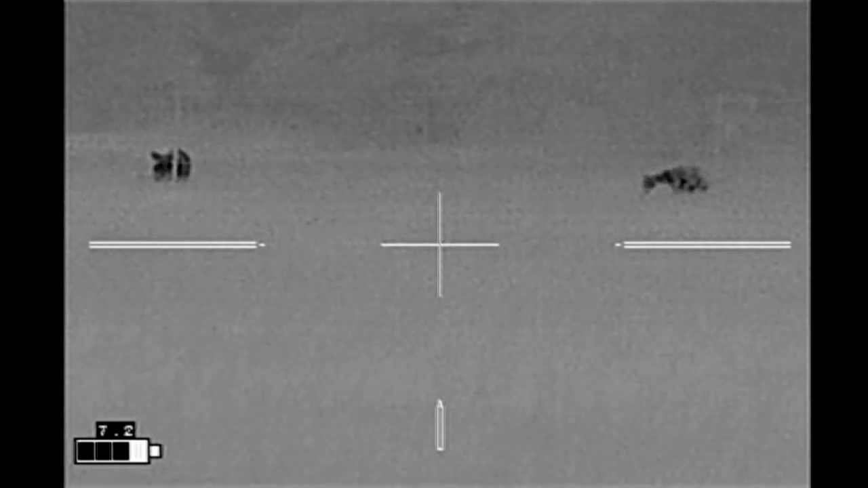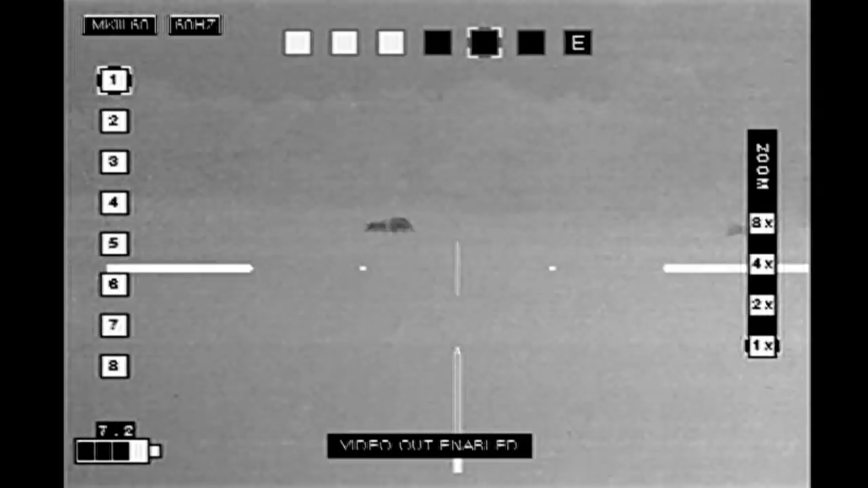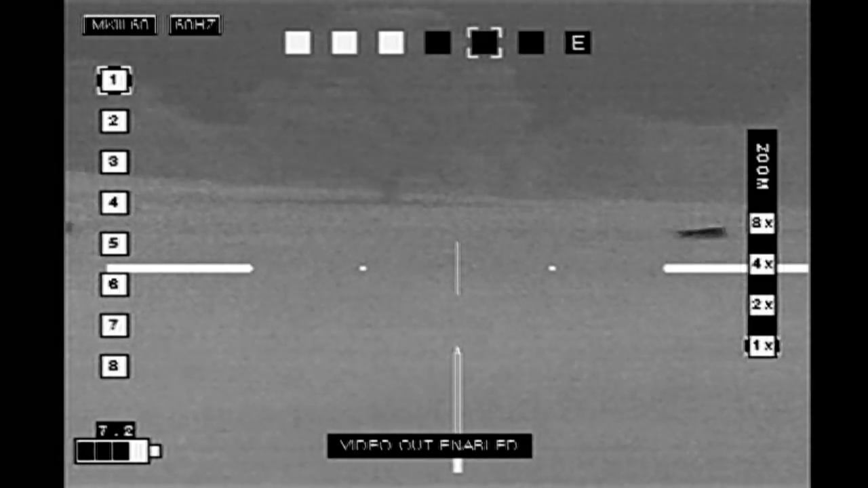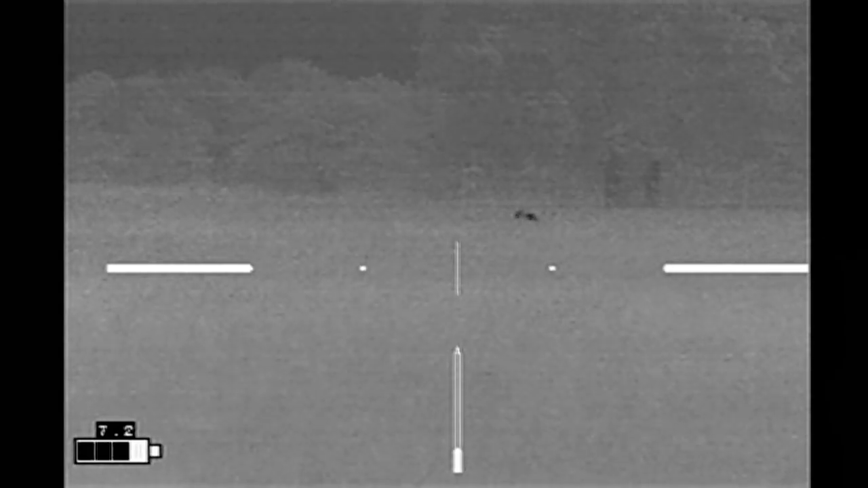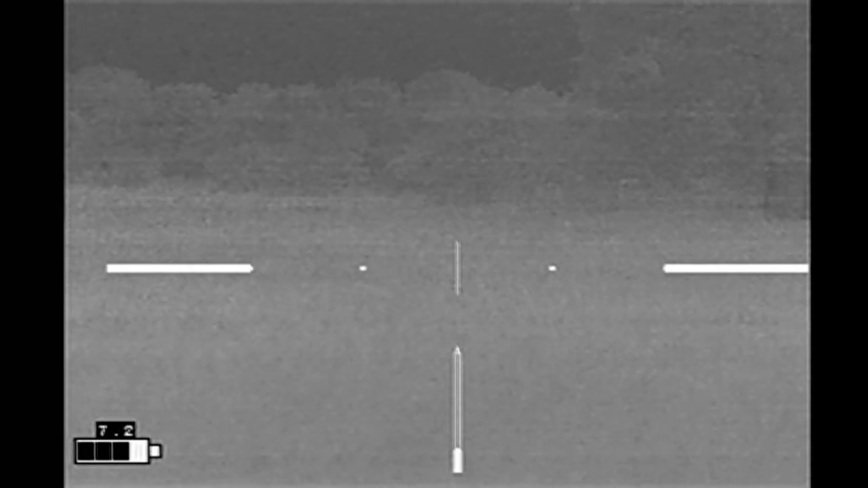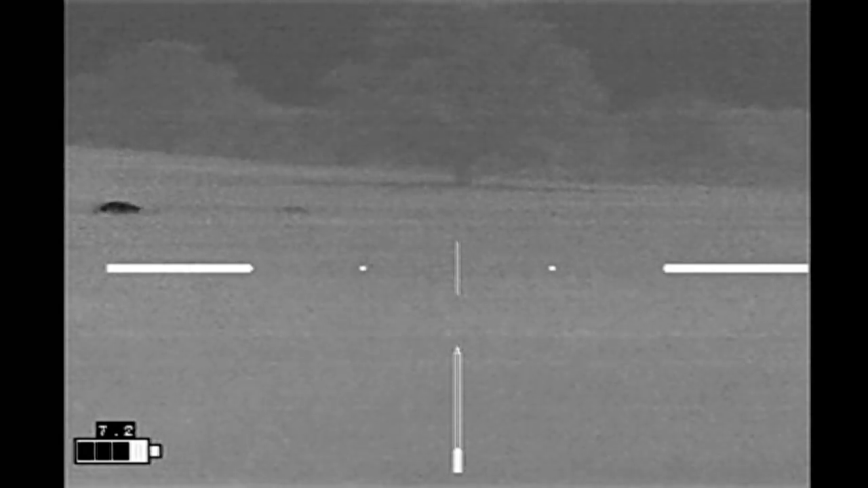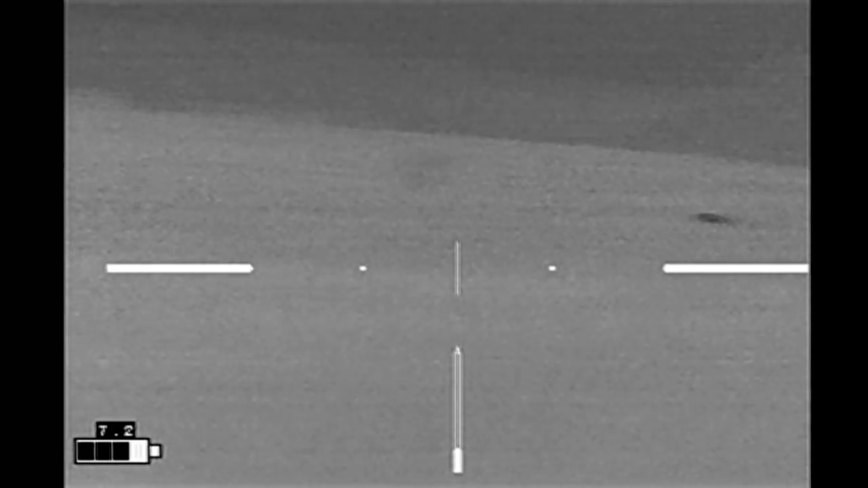That's cool. Hog goes after the coyote again, and the 2 hogs head on down to return to their sounder, which is right over here. There it is.